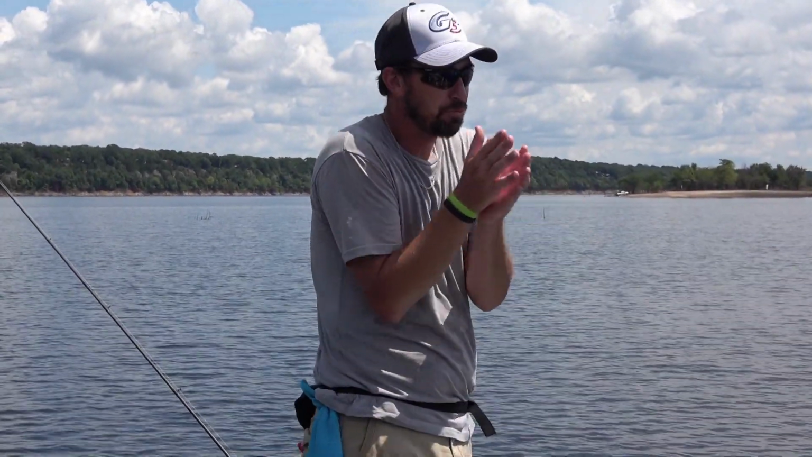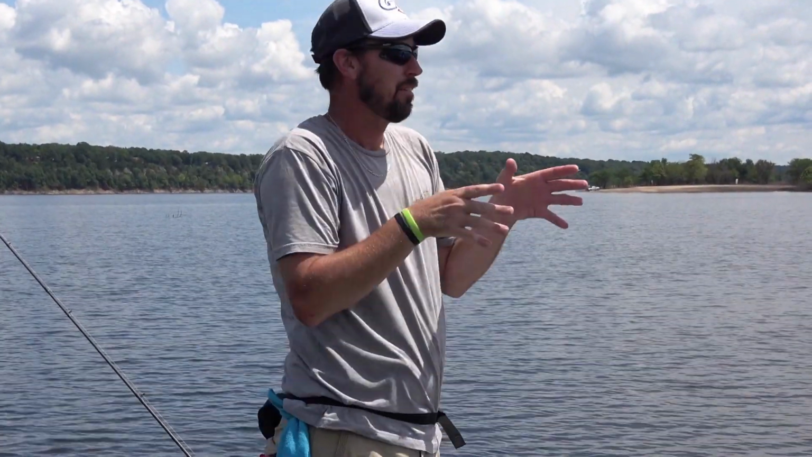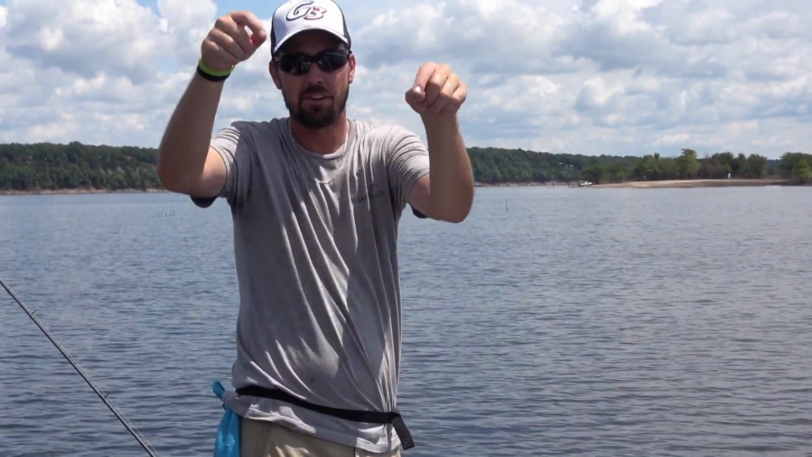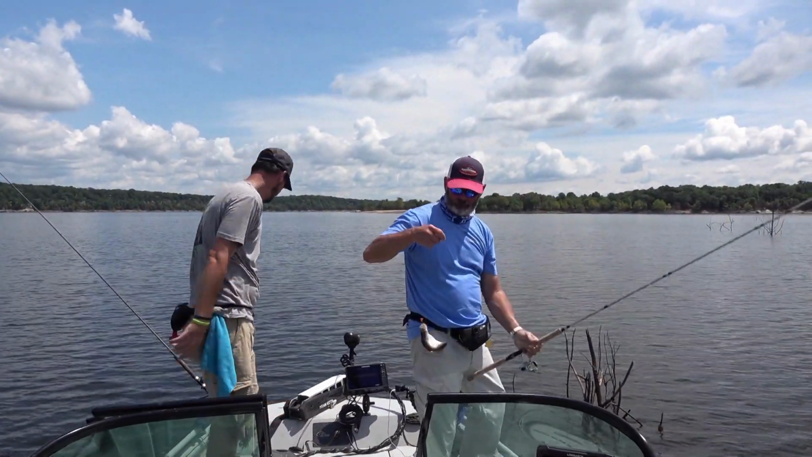And for me as a guide, with Brand X it's really hard because you've got this narrow window. But with 1 or 2 other people on the boat, I can get all 3 of our baits in the same cone angle on the same fish. Exactly.